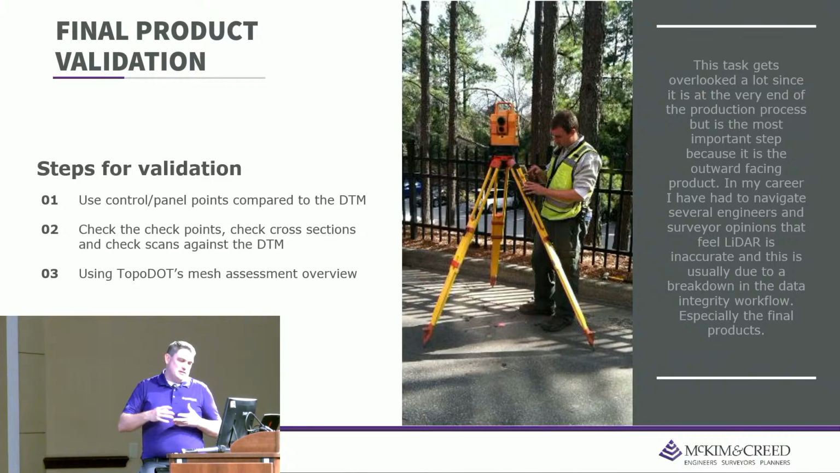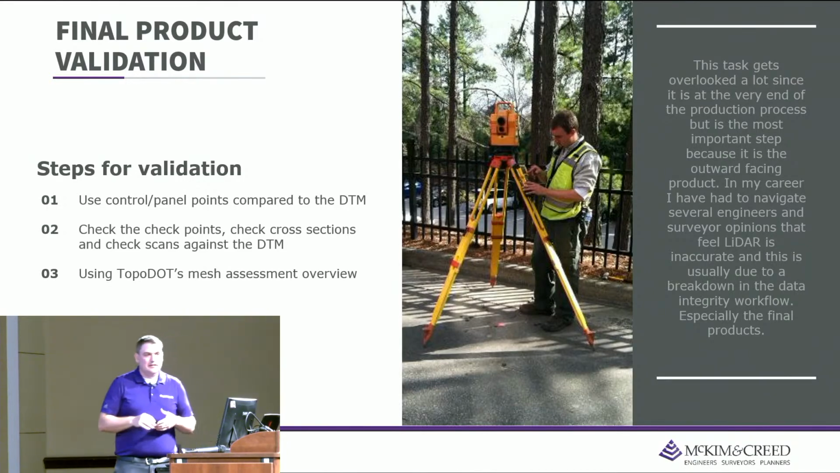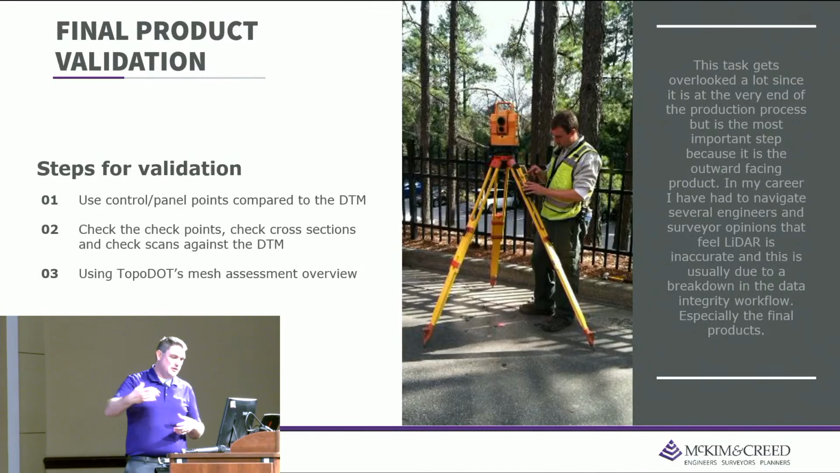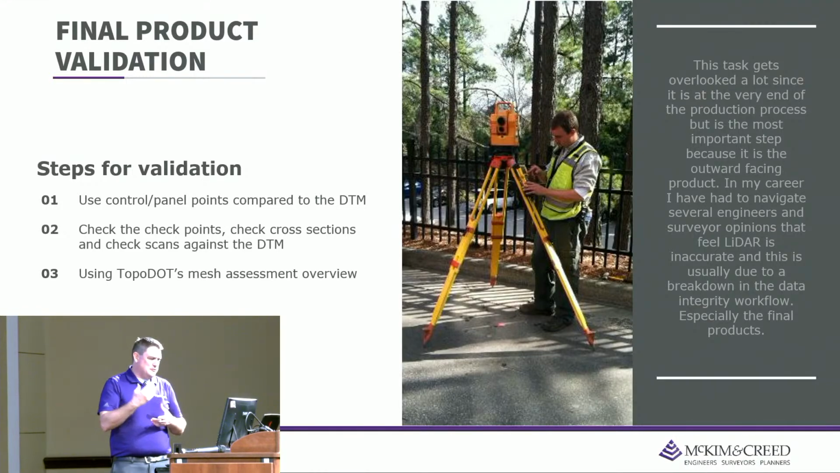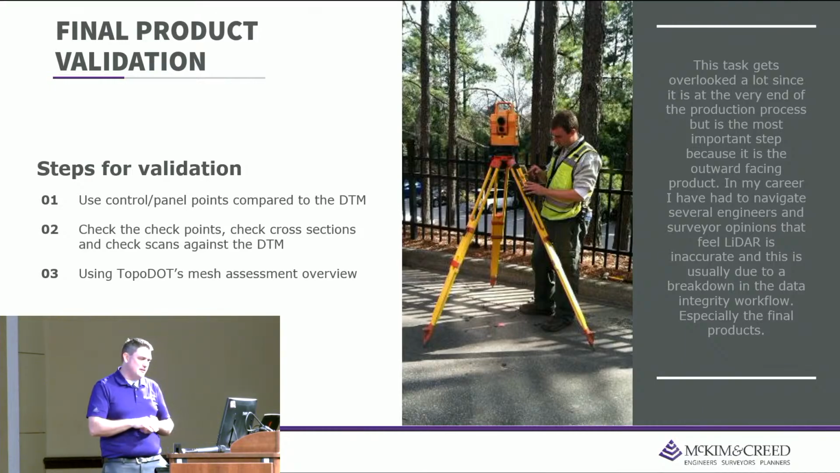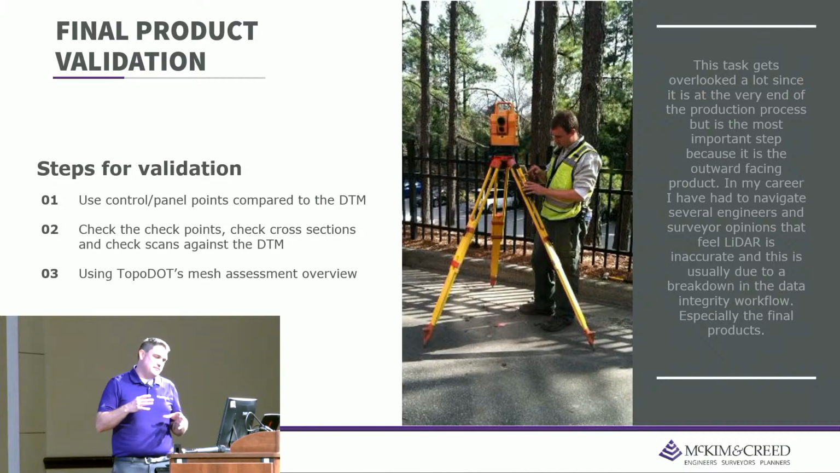To do this next step, you'll need the control points, checkpoints, check cross-sections, check scans, and you can use a handful of different tools. If I'm running MicroStation or AutoCAD, and certain DOTs have the tools built in, I'm going to use their tools. If not, I easily default to the TopoDOT tools so it can handle the same thing and do my control point to LiDAR checks.